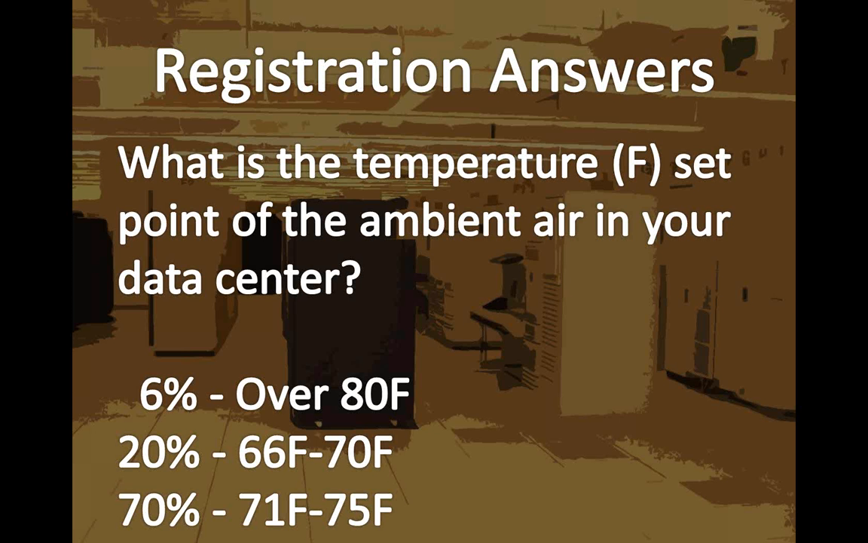What is the temperature set point of the ambient air in your data center? I was surprised to find we only had 6% heroes over 80 degrees. They've got the bravery there going. 20% said 66 to 70. That's really no surprise. In fact, I thought it'd be higher than that number. 70% said 71 to 75.